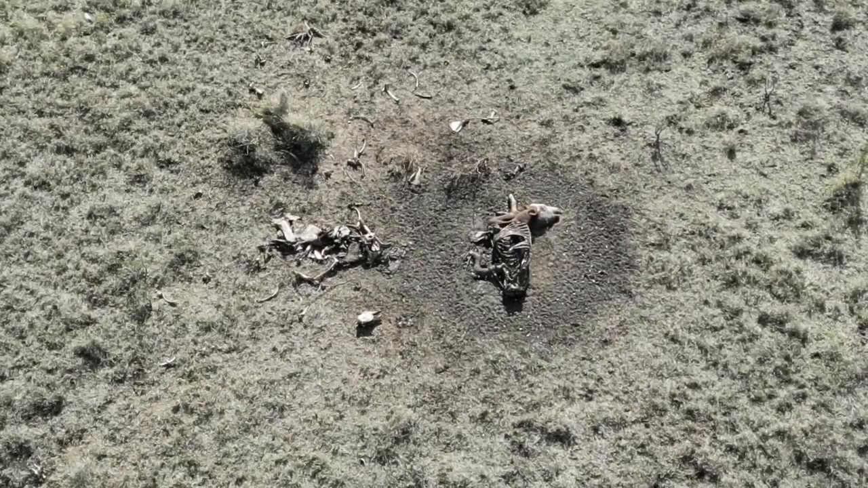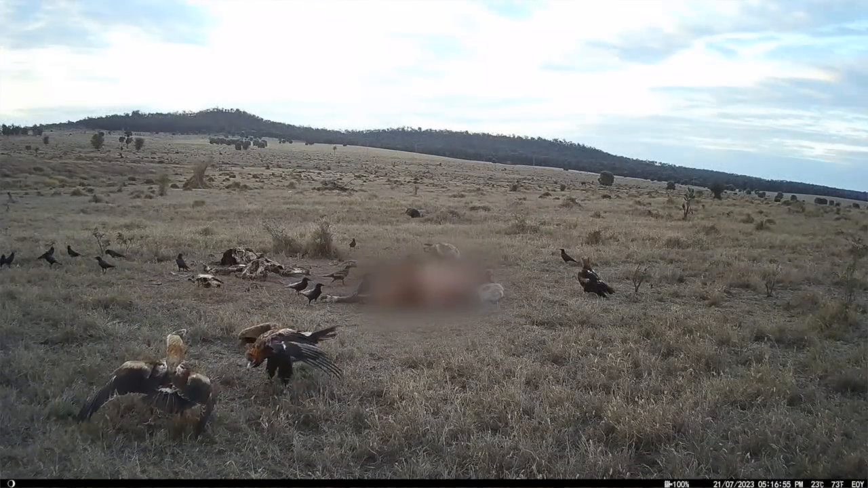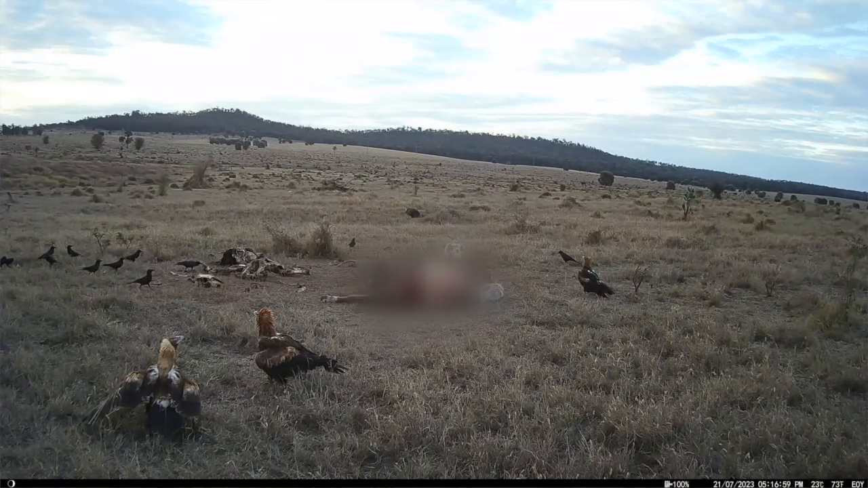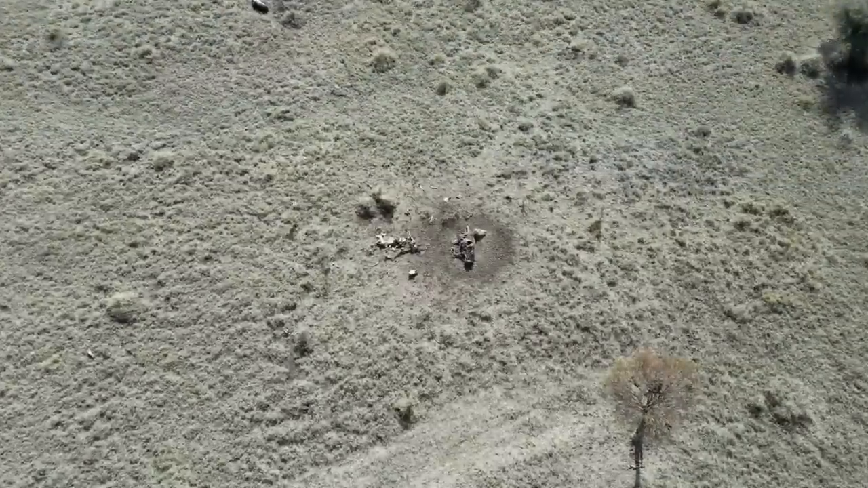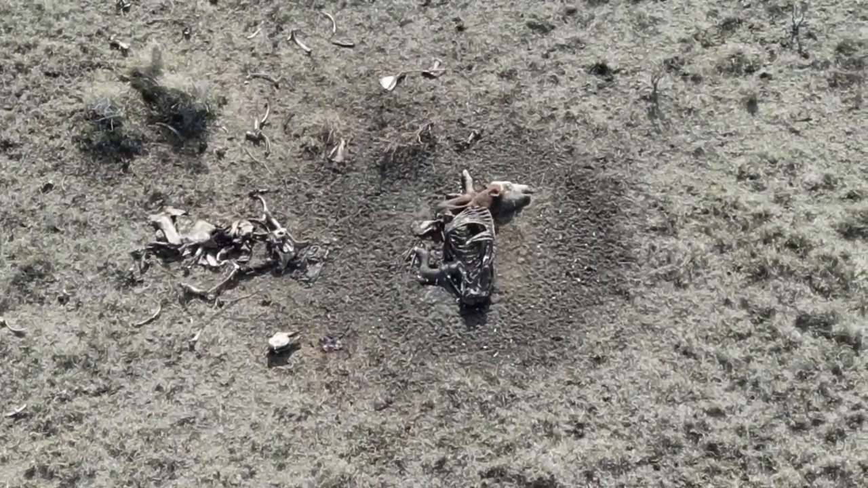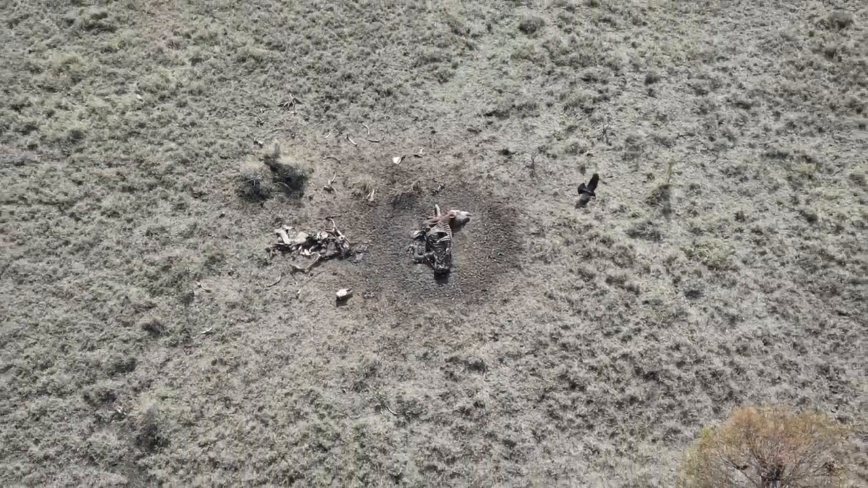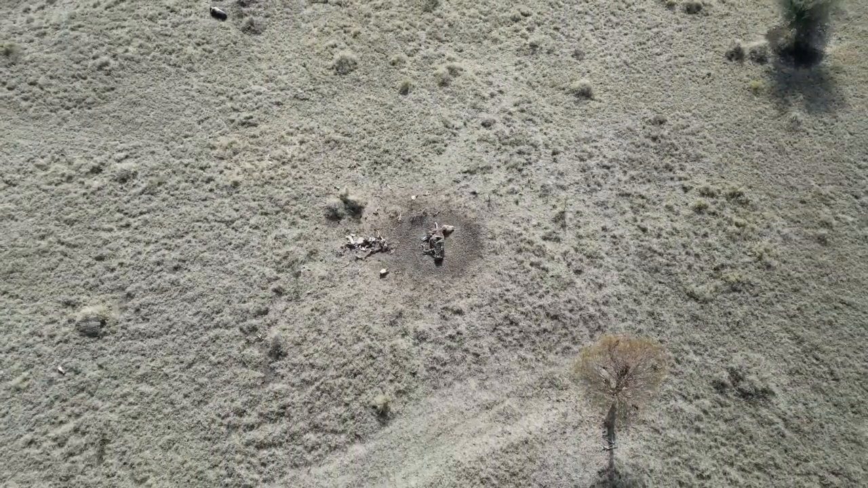Anyway. Well, I'm just looking at this dead heifer dragged here where the pigs had been the other day, and by the look of that, it looks like the pigs have really got in there. You can see she's been hollowed out right from the back end. Because I did take some meat off her for the dogs, so I'd say the pigs are over here somewhere.